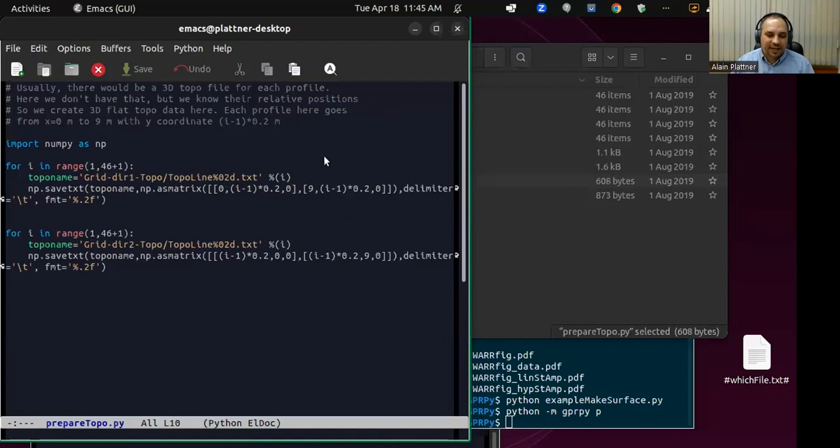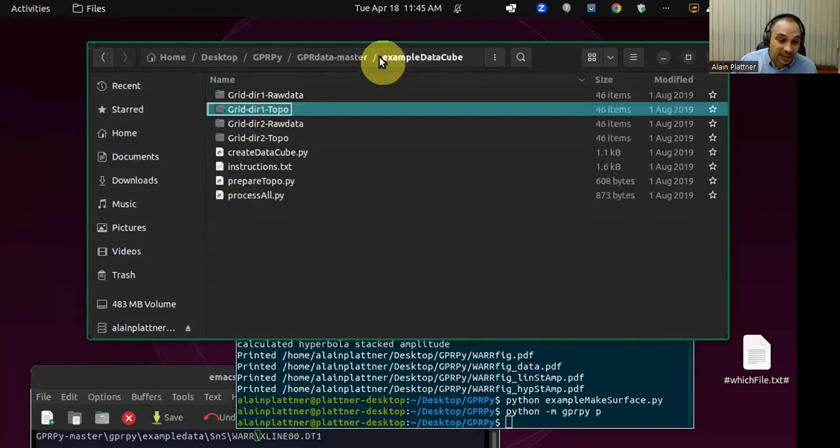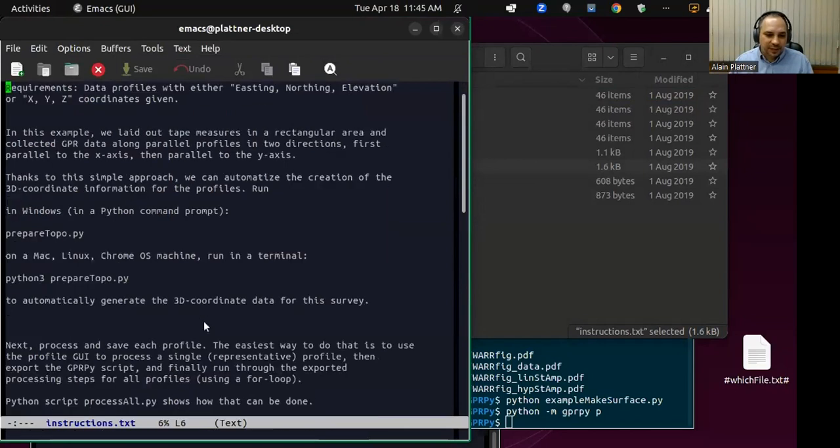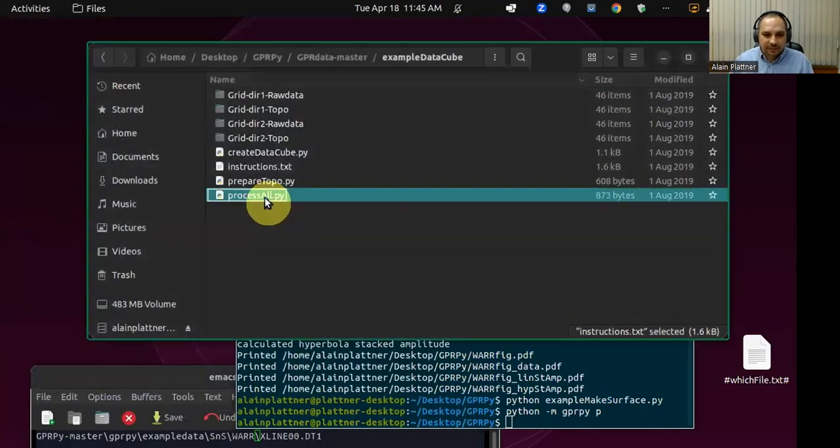I'm not going to go into detail about how I automatically created these topo coordinates, because you can even write them yourself if you like to. Okay, so this instructions file shows what to do. Create prepare topo, you actually don't even need to do anymore. But what I did is I did a little bit of processing. So let's have a look at this process all script.